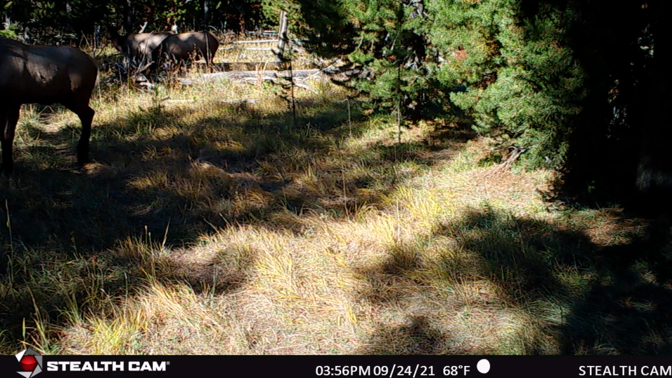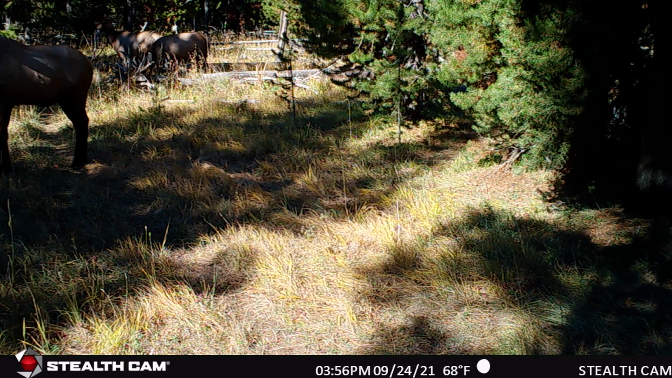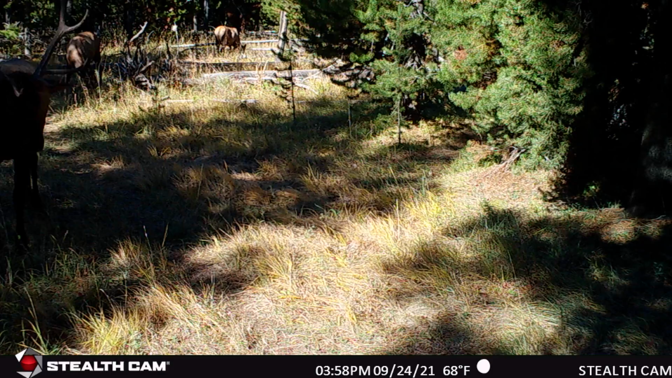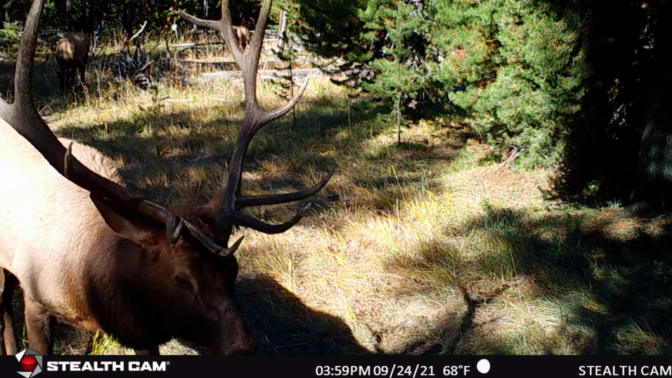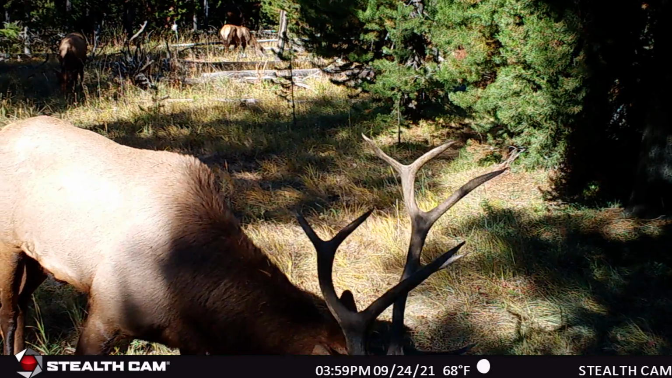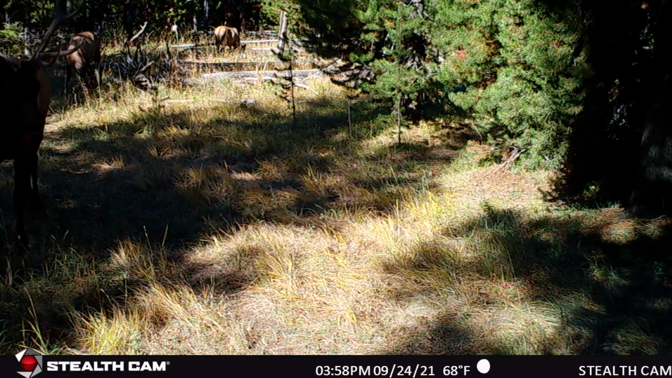So I set this camera up again on the 24th in the morning, and as you can see, a few hours later, at 4 p.m., we got this really nice bull coming in. There's some cows, but just a really cool bull elk, nice mass. It seems like he's with some cows, so this is probably a small little harem of cows that he's got.